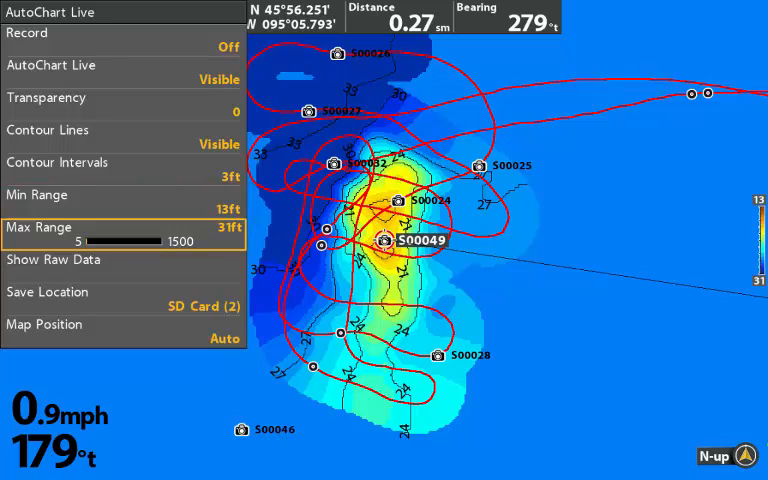On lakes that I fish, I adjust the ranges differently depending on if I'm fishing shallow water or deep water. I recommend you use this feature after you make a map, test it, see how you like it. You can select raw data to see just the colored data points.